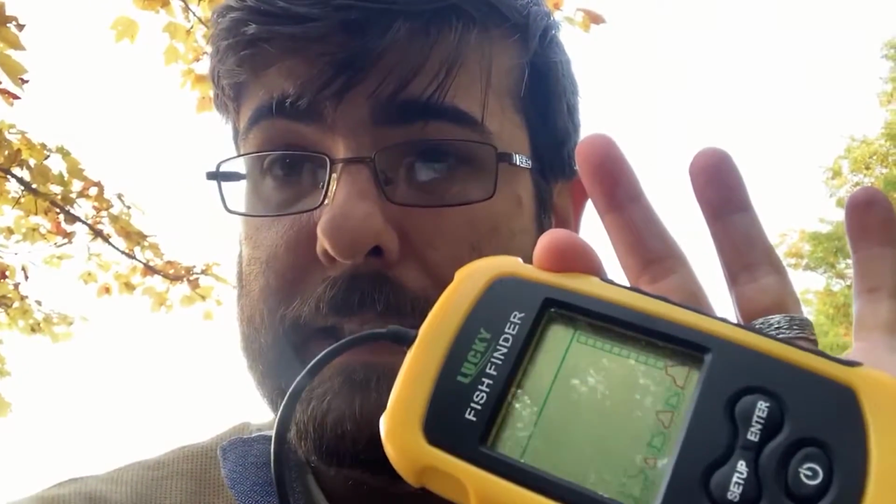To actually know if you're tagging fish or not, I'm not sure if it's worth your time. There's probably some better ones out there. However, this might work well for ice fishing. If you're completely stationary and a fish swims through, it should be able to mark that, especially if it's off the bottom.